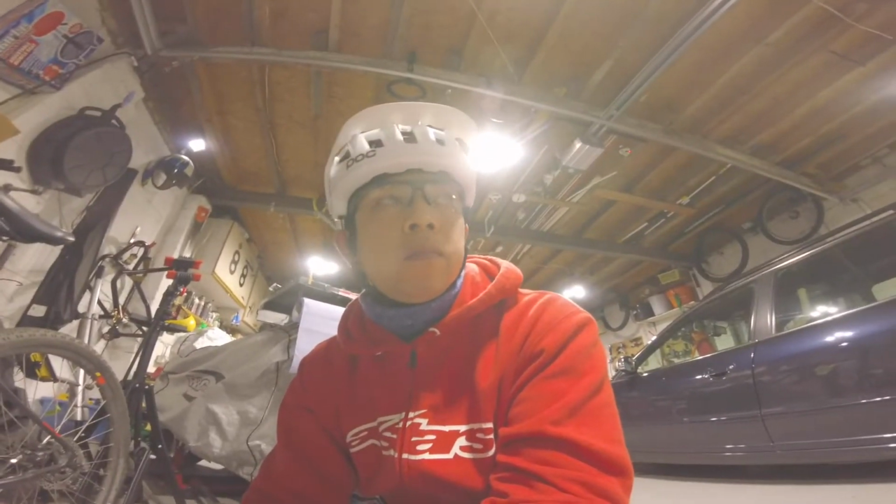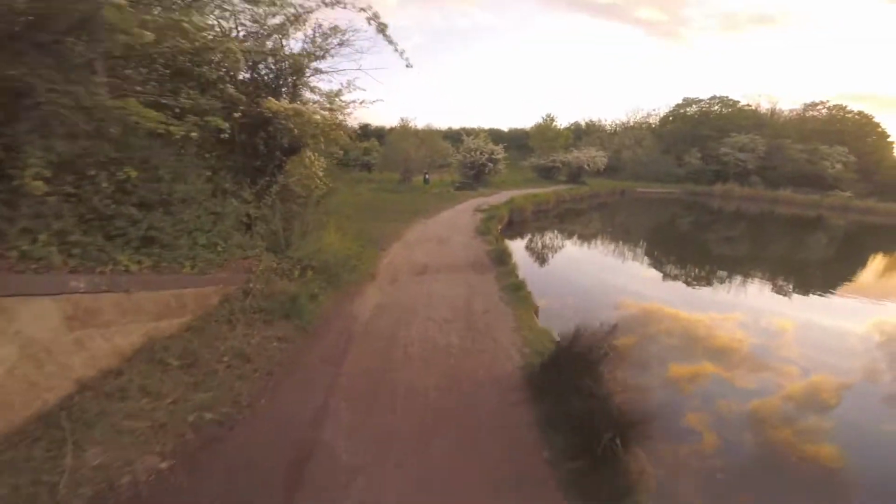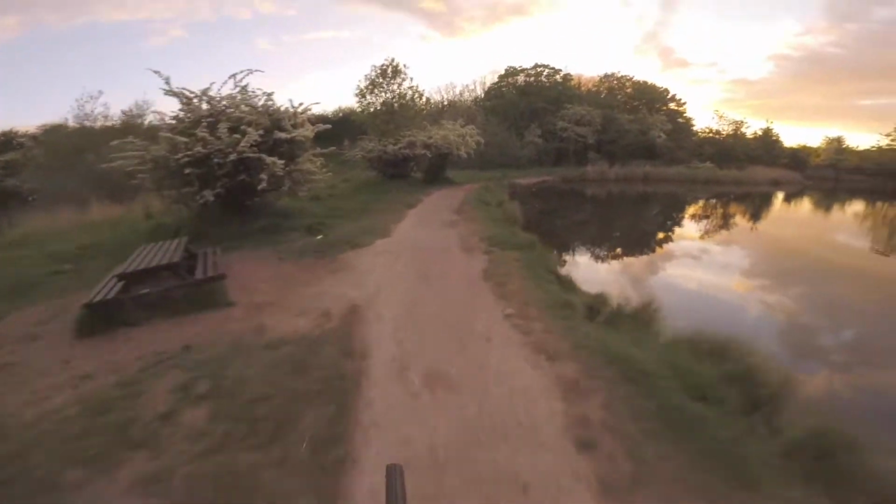So I think I'm gonna start my ride. To start off by hitting a few gravel tracks, and then I'm gonna head up a very steep hill, and I'll probably join you then. Mud. Squelchy, squelchy.